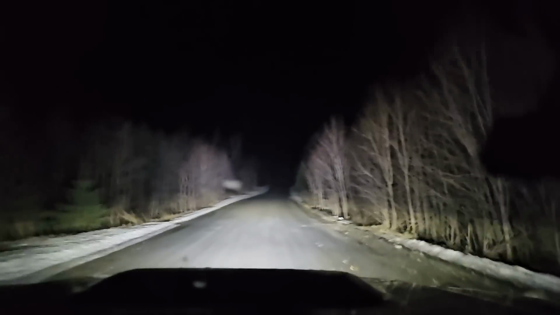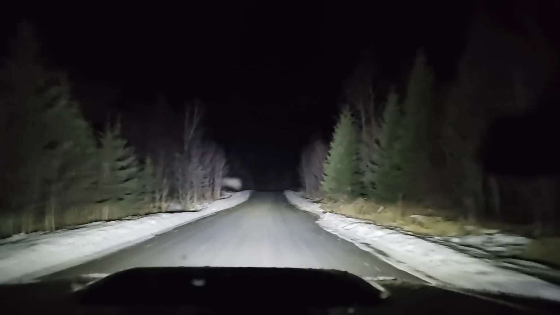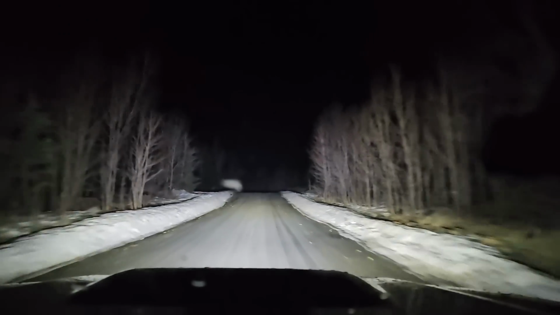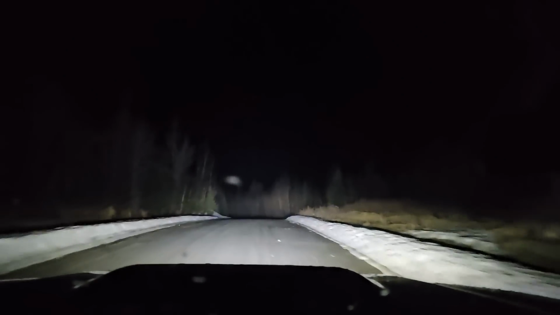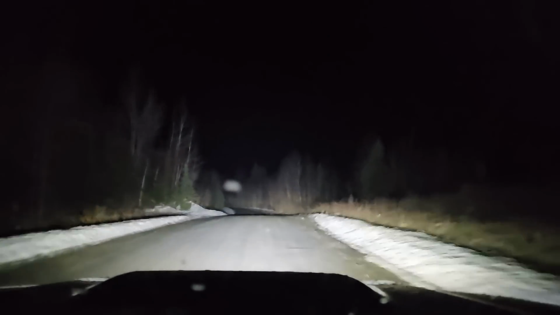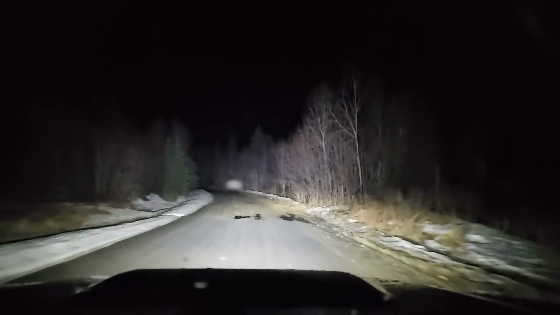This time of year, it's not the worst time. I'd say the worst time to be out here and have an emergency is in the fall before a snowstorm, because no one's ever going to know you're out here and you get snowed into one of these unplowed roads.